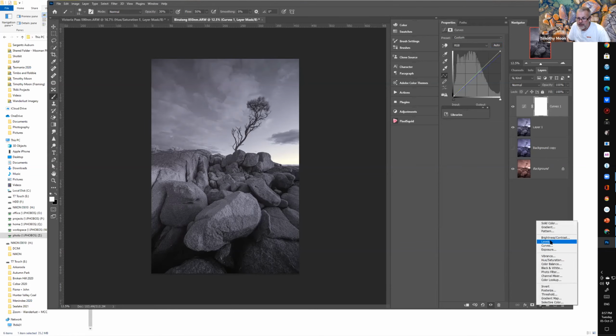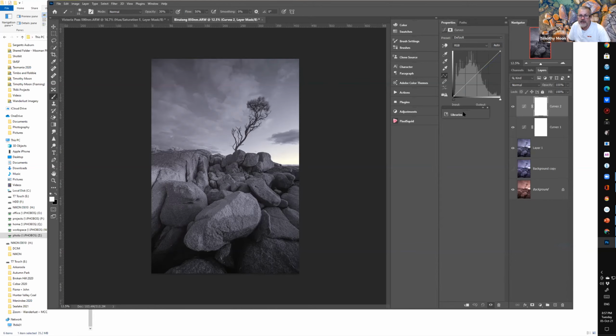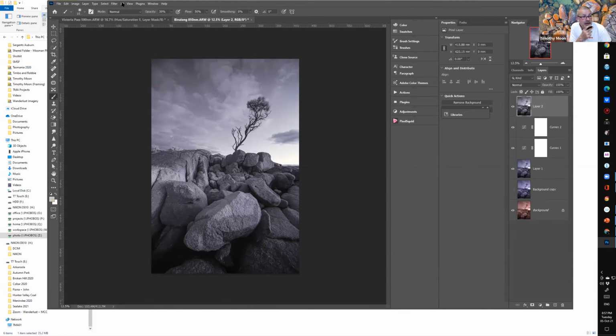I then might go to, let's do another curves adjustment. Let's drag down the darks a little bit. And we'll brighten up the lights a bit, just a little bit of contrast. I shall stamp it up, Control-Alt-Shift-E, and then I'll go back into Camera Raw now I've got it to this stage.